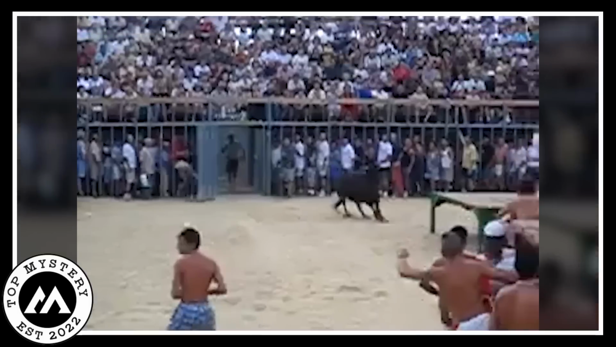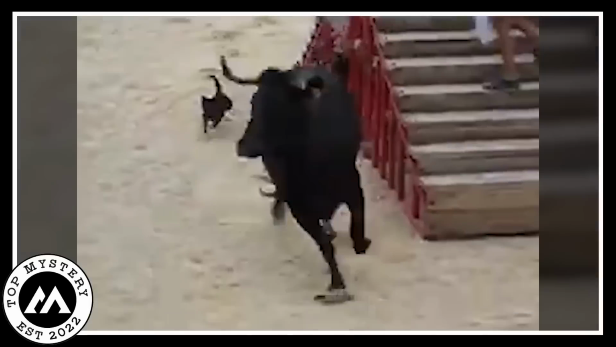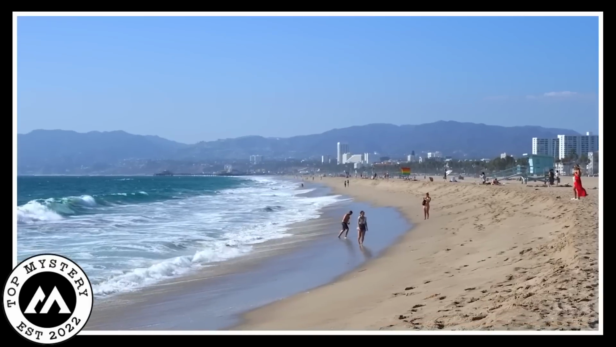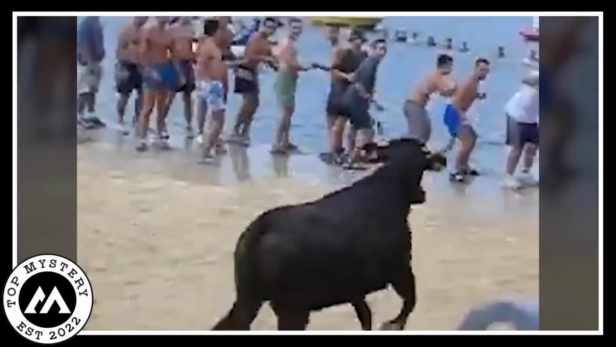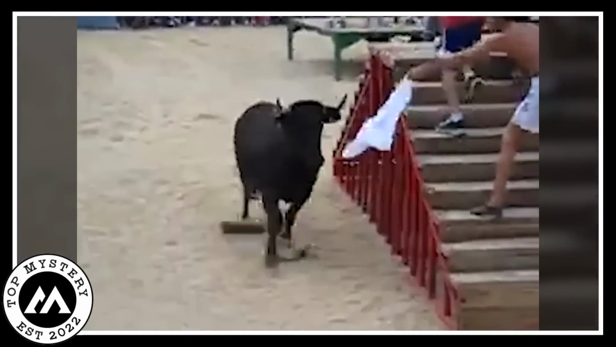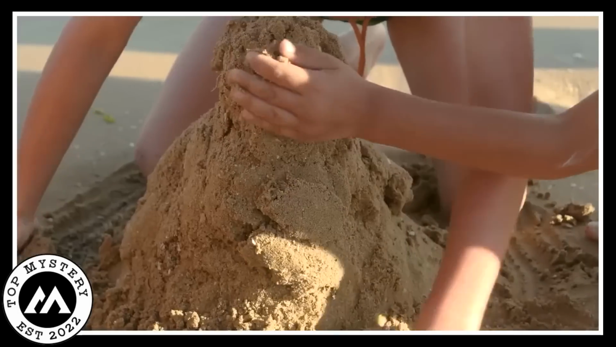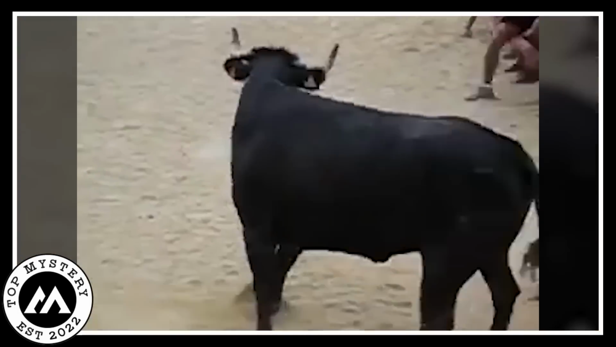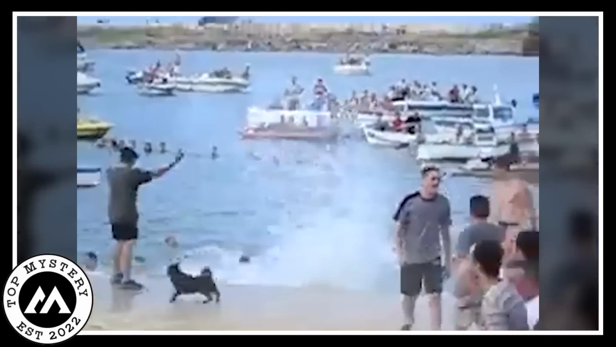Bull on the beach. One sunny day at the beach, a big and strong bull surprised everyone by running onto the sandy shores. Someone recorded the whole thing on a camera, making the day at the sand even more exciting. Families were sitting under colorful umbrellas and kids were building sandcastles when this unexpected bull stole all the attention. The camera zoomed in and caught the bull running wildly and happily along the shore.